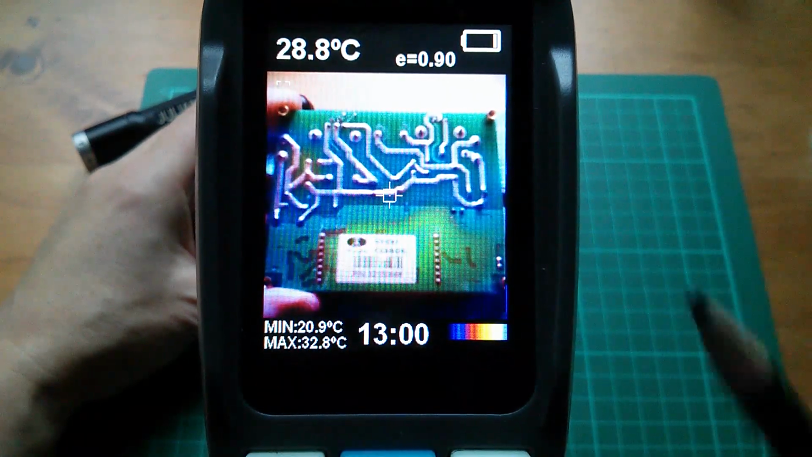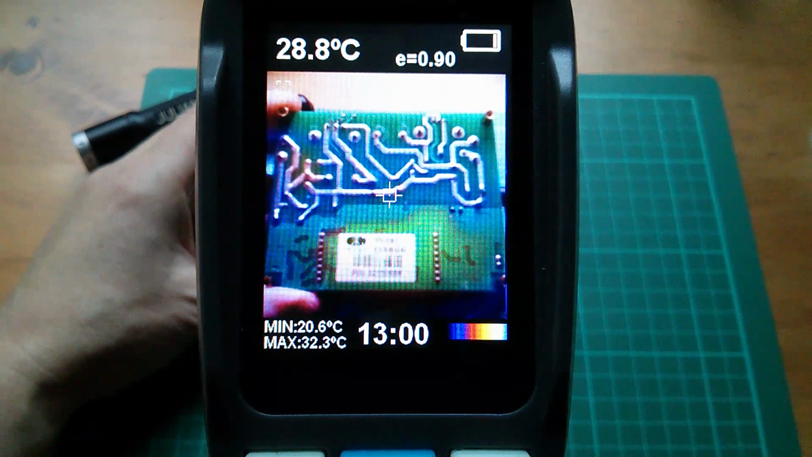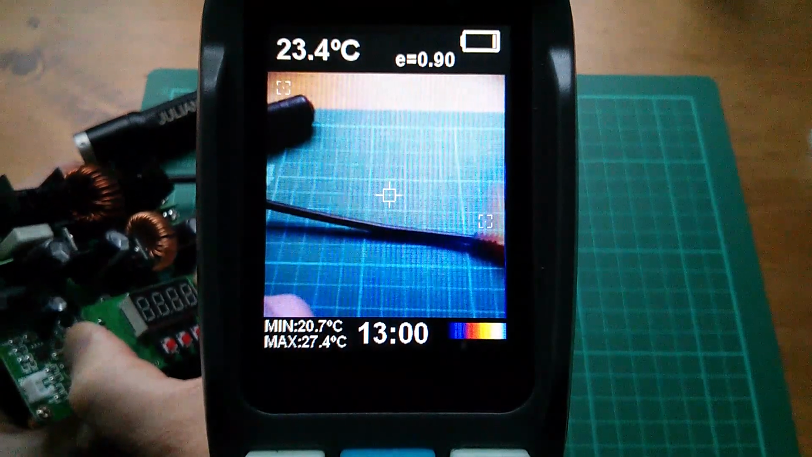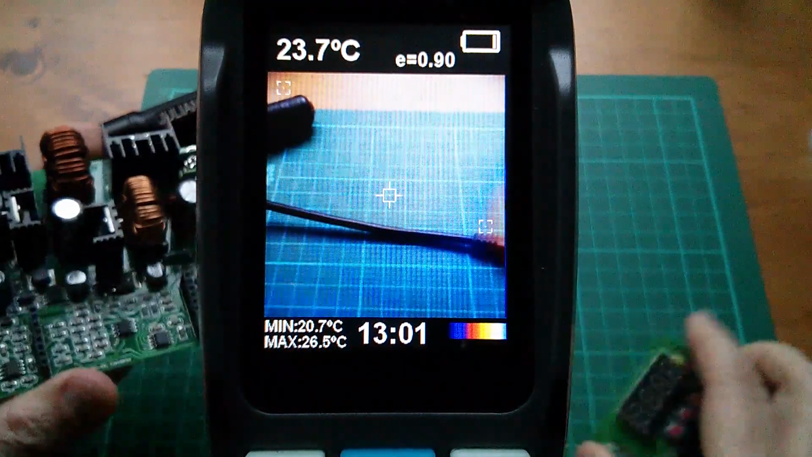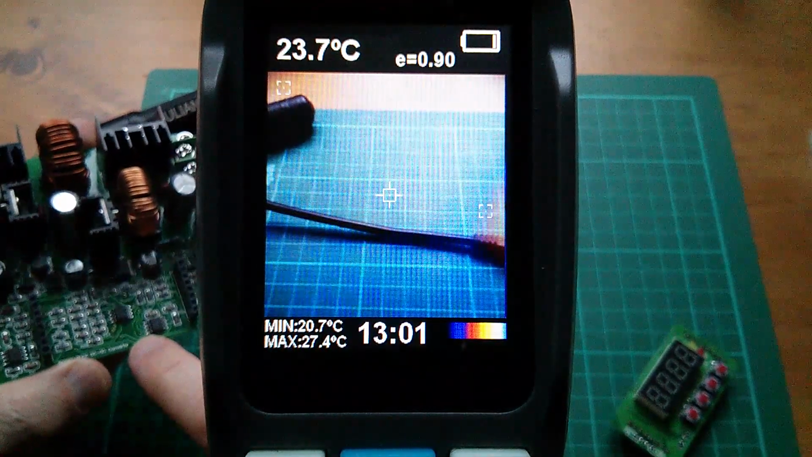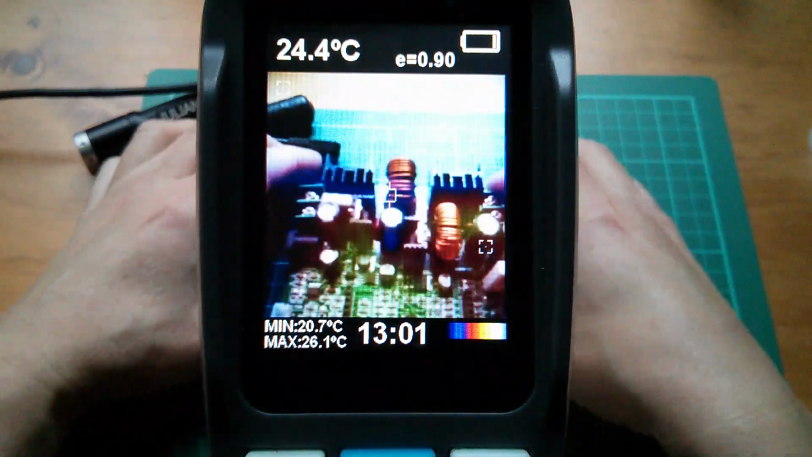Let me just switch off the thermal map. And that's underneath the sticker there. Let's just get the camera out of the way for the moment. Well, actually, that was this stuff under this display here. So if I take the display off, it's just these components here. I'm not entirely sure what they are. But yeah, they're getting warm. Let's take a look at them under the thermal imaging camera.